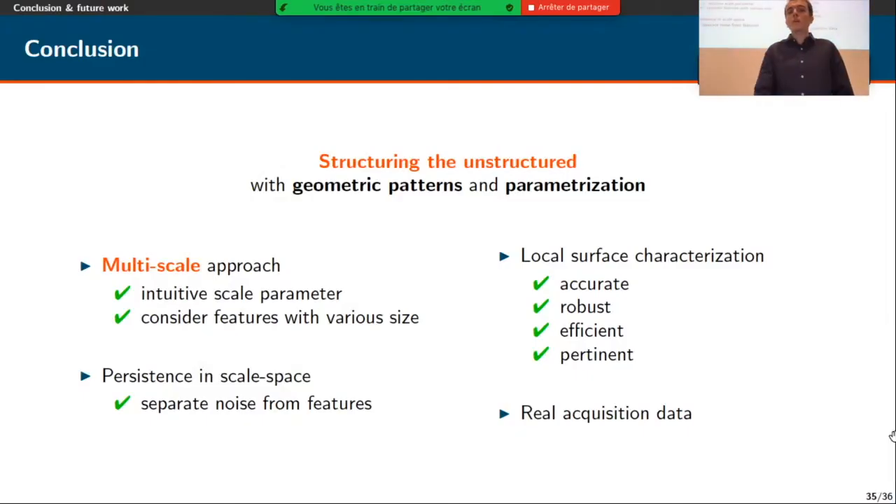So to conclude, I will summarize my thesis by saying that we propose to give structure to unstructured point clouds, and we do that using geometric patterns and parametrization. So we always propose a multi-scale approach with an intuitive scale parameter, and this allows us to consider features of various sizes, which is very important for point clouds that are very complex nowadays.